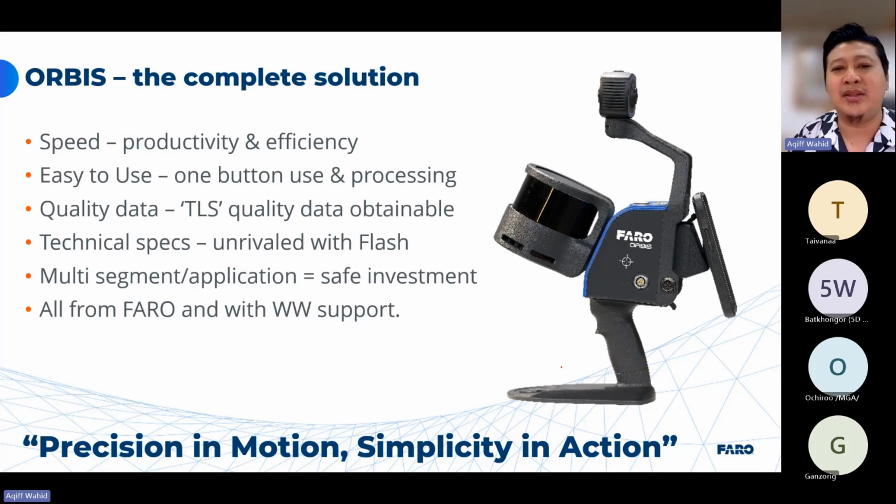TLS quality data. The technical spec is unrivaled, meaning to say that nobody will be able to provide the same solution that we can offer with Faro Orbis, and nobody in the market has introduced a hybrid scanner yet. So we are the only one, and we are made in the UK.